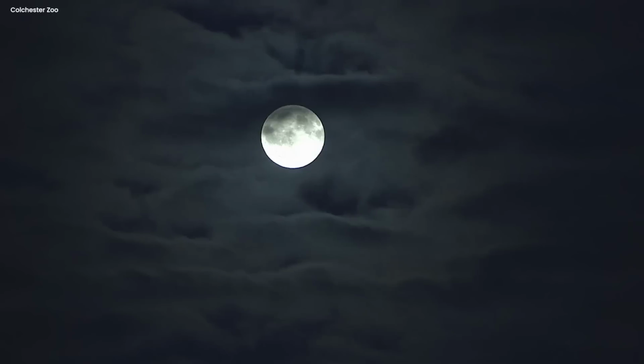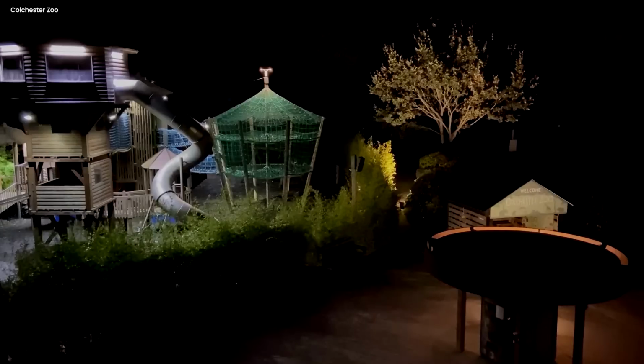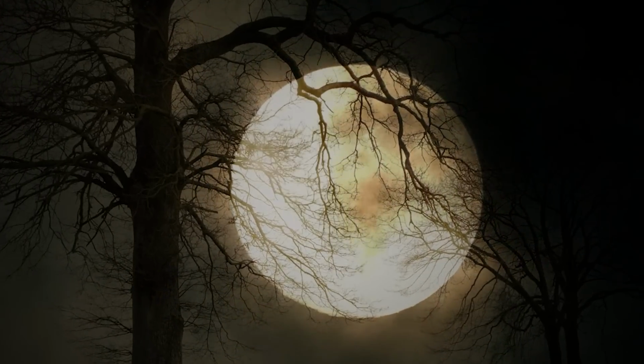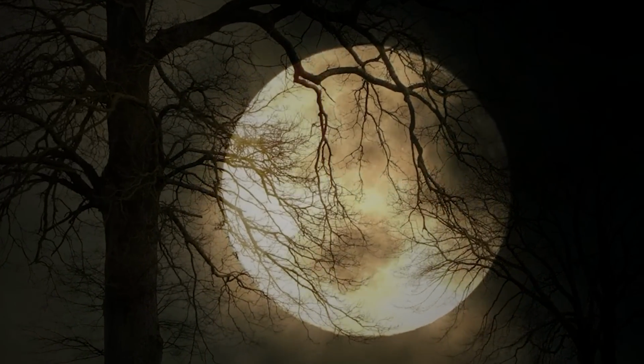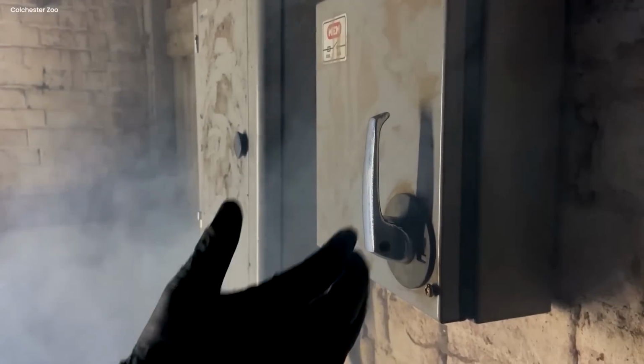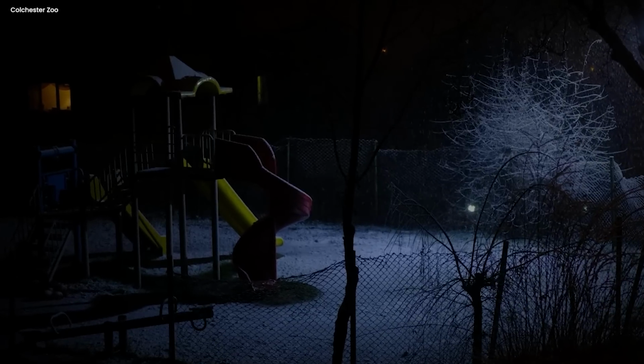On a terrifying night, a creepy video emerged, sending shivers down the spines of those who dared to watch. Darkness ruled, making reason disappear. The moon hid behind spooky clouds, casting eerie shadows everywhere. In a play area shrouded in mystery, an unknown figure, gloves concealing their identity, plunged the surroundings into a stifling blackness. The world seemed to cower in fear as the lights vanished.